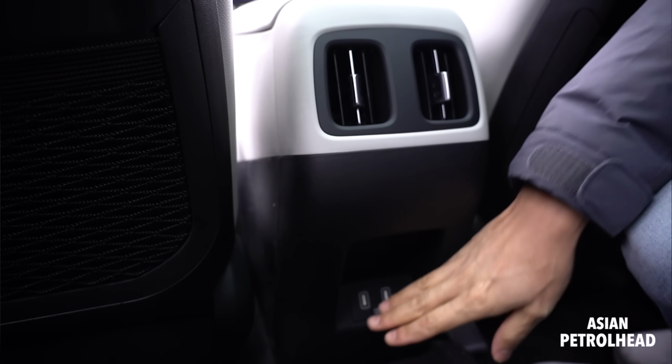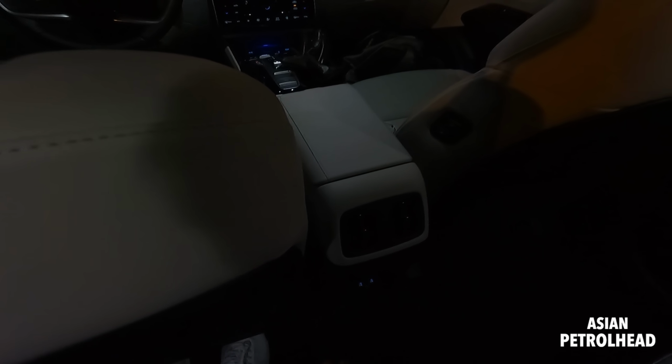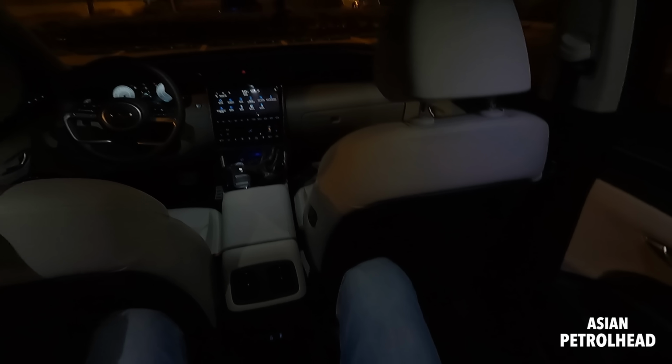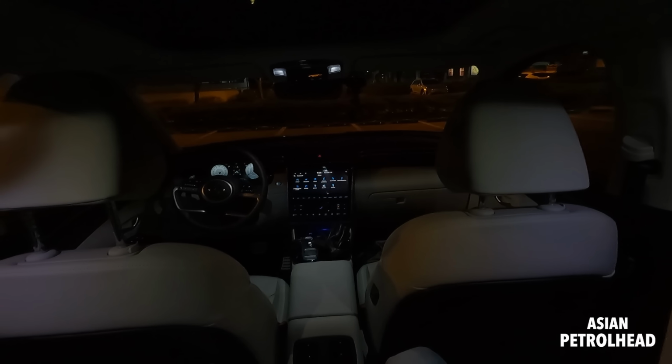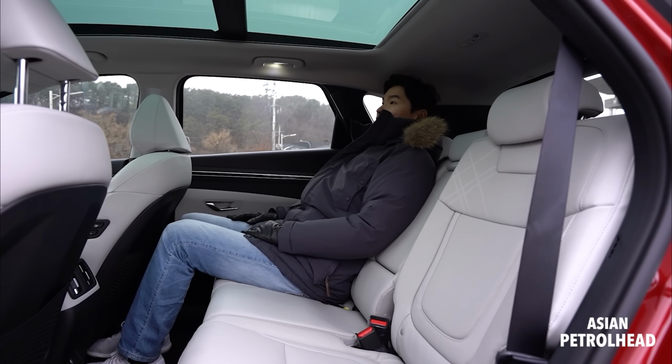Well, we also have 2 air vents for the second row passengers, 2 USB charging ports, you know, hump in the middle, but it's not so large. So, I mean, I could even sit in the middle, won't be that hard either. So we also have 2 map pockets, and like I told you, these seats do not slide, but it actually reclines about this much, so that's pretty nice, I would say.